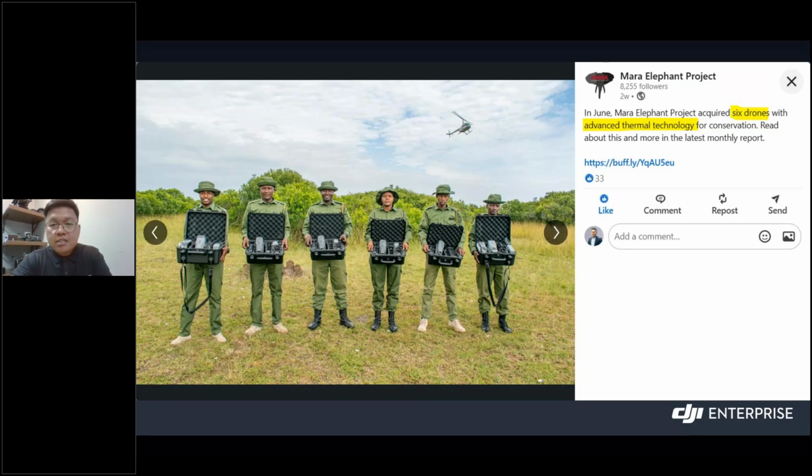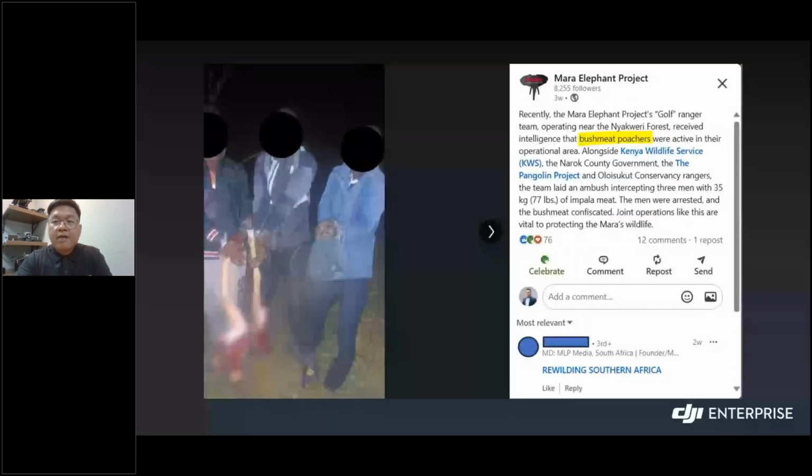Another one is a post. They caught bushmeat poachers during their night operations after receiving intelligence. By flying the DJI Matrice 40 and using the thermal capabilities of the drone, they easily tracked these bushmeat poachers without any casualties or any damages.